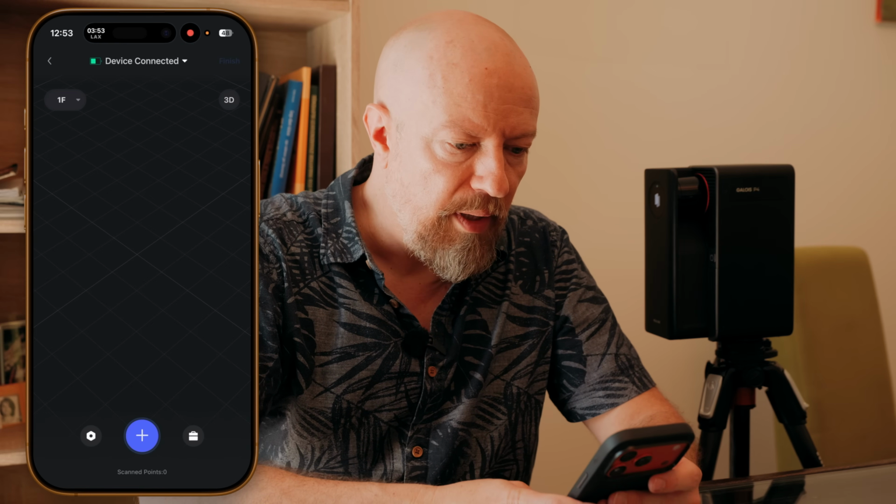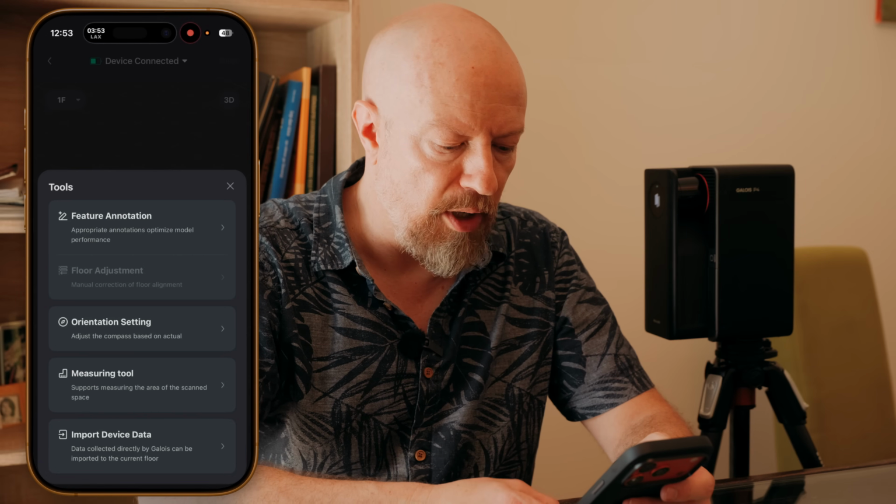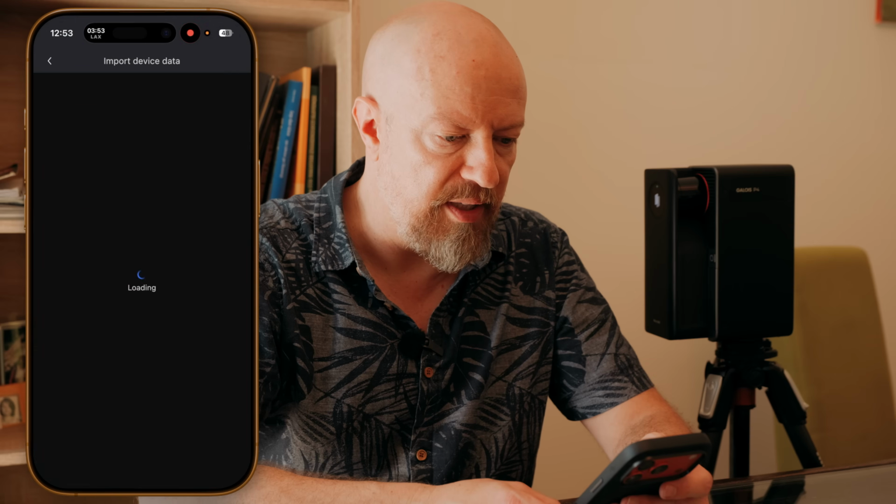Or maybe I want to be a little more cautious and see what I've got so far. So let's do that. I'll fire up the Galois app, and you can see that I have no scan data at all right now. Tap on the toolbox icon in the bottom right corner and then on Import Device Data.